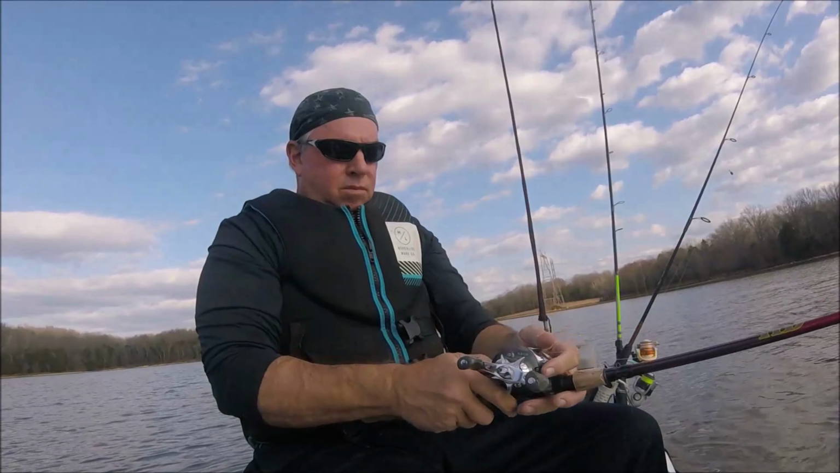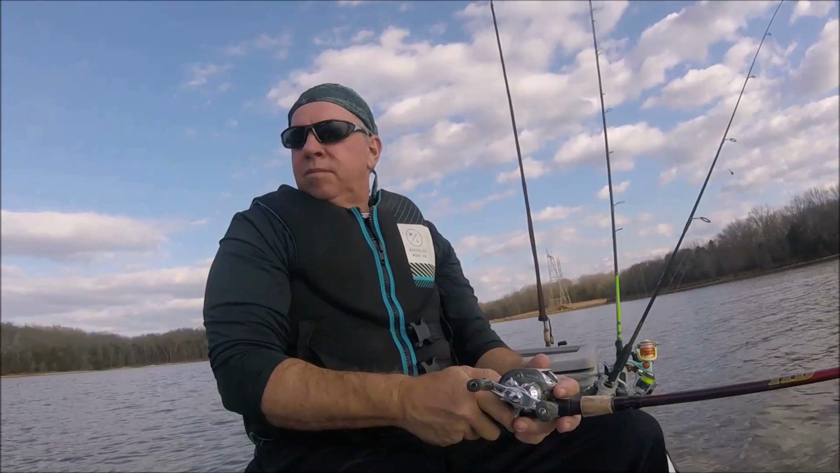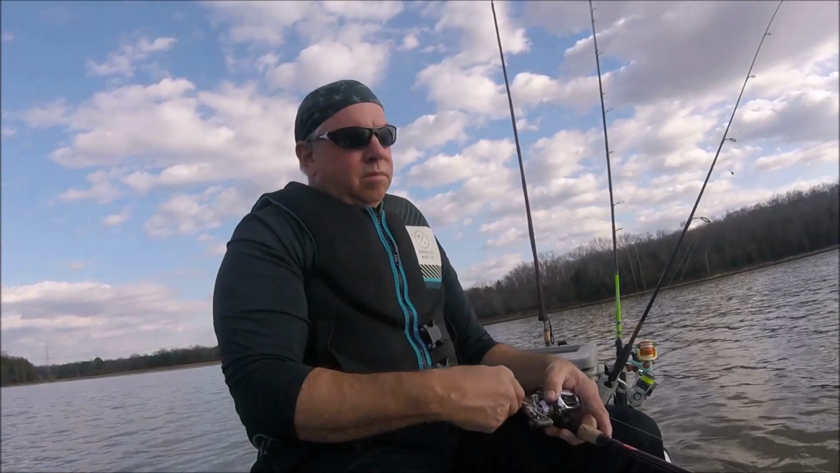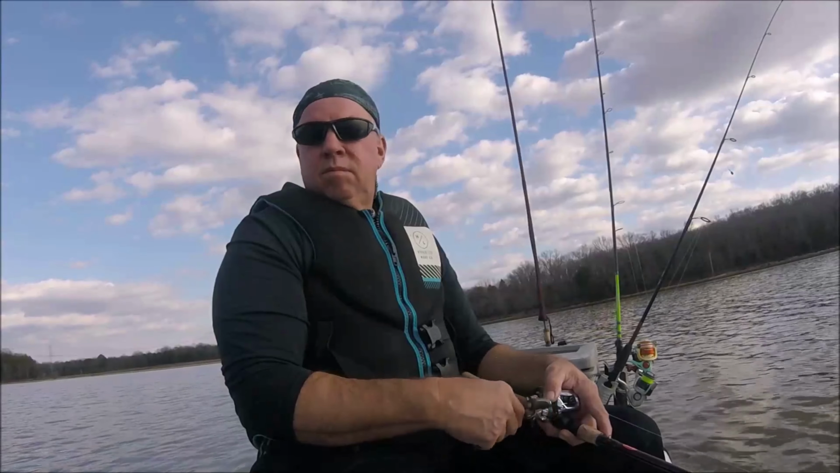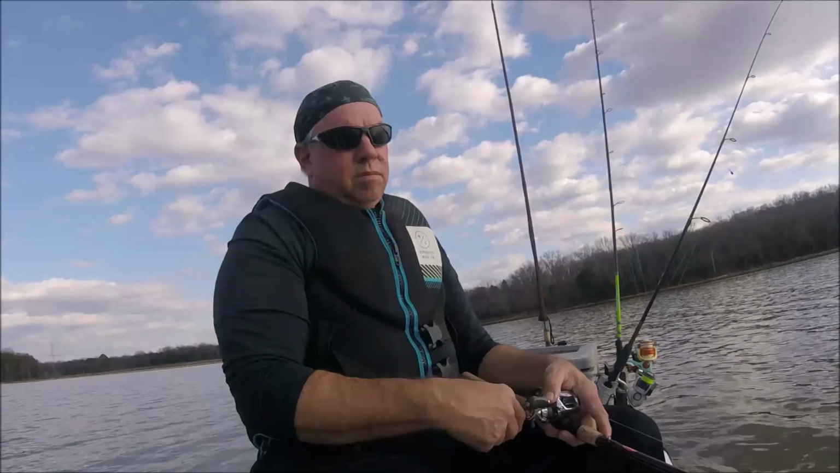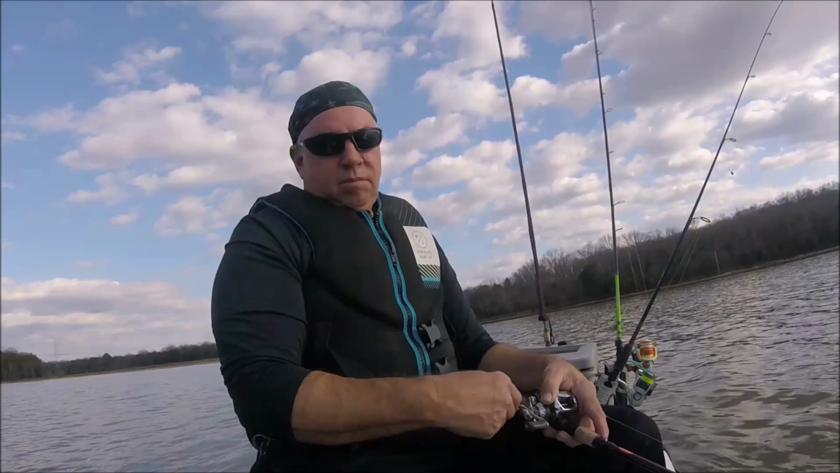So after missing that one, I am going to try and cast towards something I saw on the bottom. I saw a couple of those big marks on the bottom out there about 30 yards from me, or 25 yards. So I cast out and just reeled in to see if I could get one of them to bite.